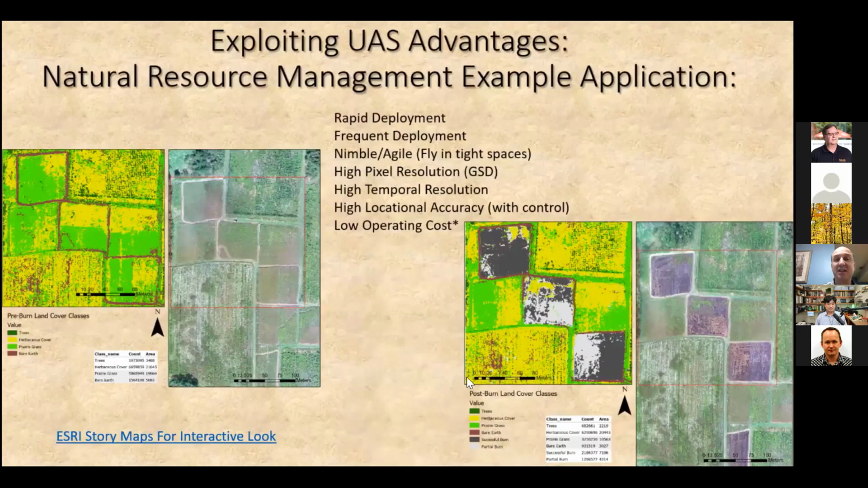We look at this in terms of natural resource management examples. This is an example of how we can use that PPK technology, where in this case we had a controlled burn. Before that controlled burn, we were able to get out there and get in a flight of very nice high resolution imagery using a MicaSense Ultim sensor.